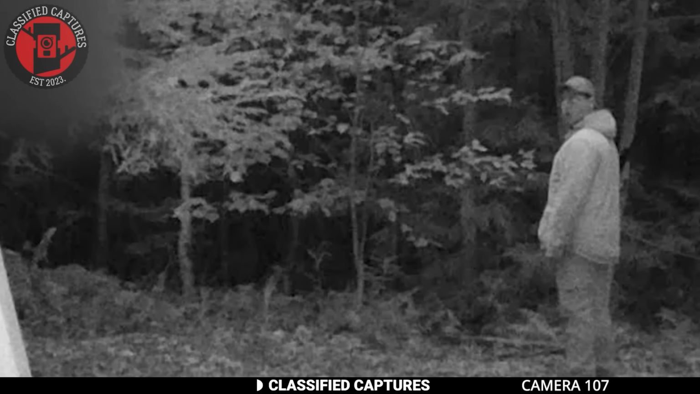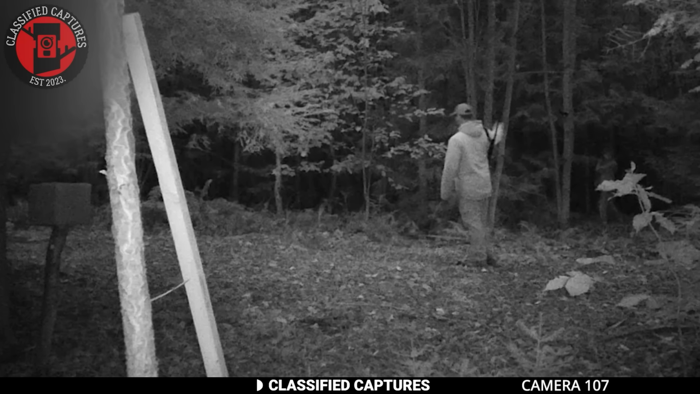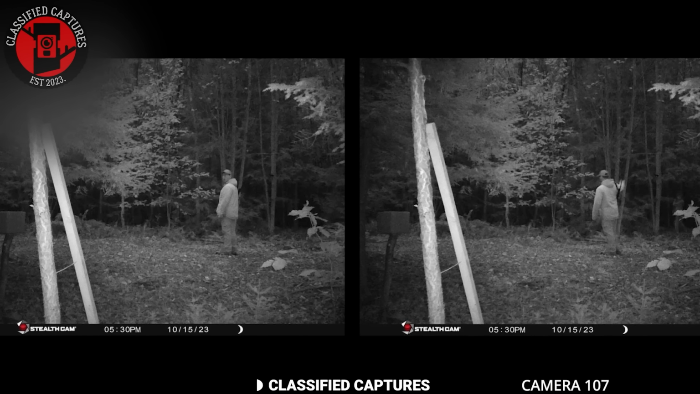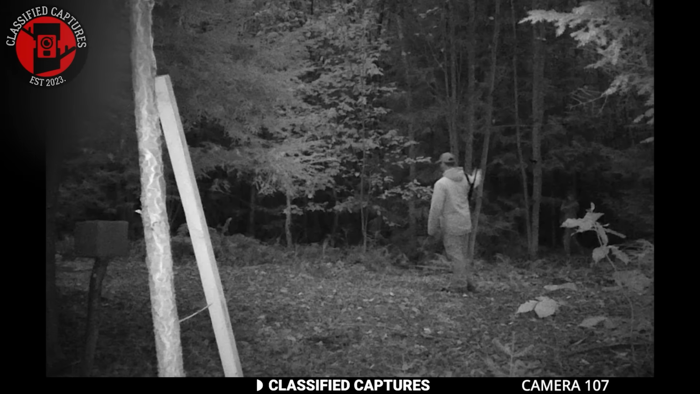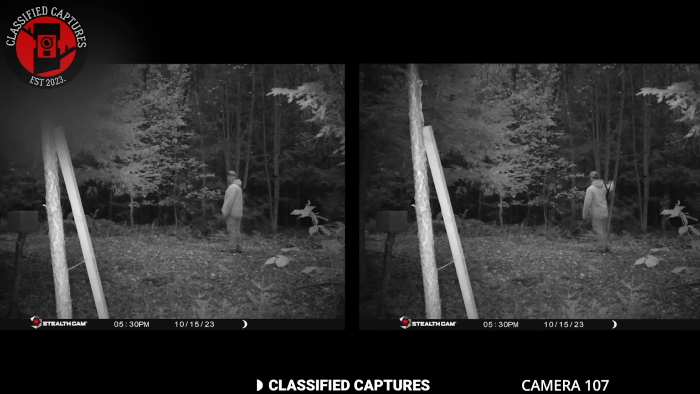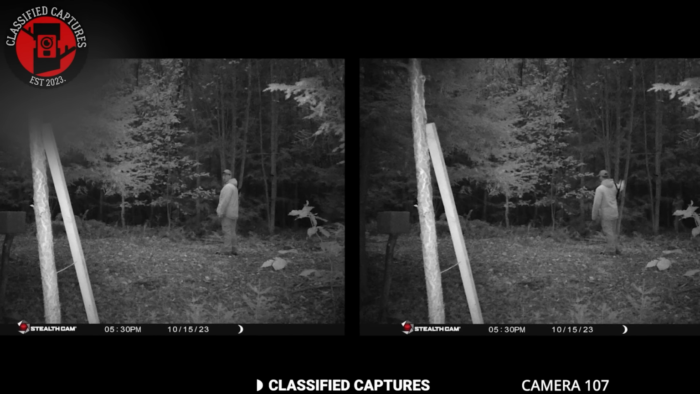Take a look at these Trailcam captures. Do you notice anything weird? Anything weird and unusual at all? No? Well, let's focus on the second image. There's a ghostly being standing on the right side of the man. It's faint, but if you pay attention, you should see it. Seen it now? Good. These images were captured on a Trailcam just seconds apart.